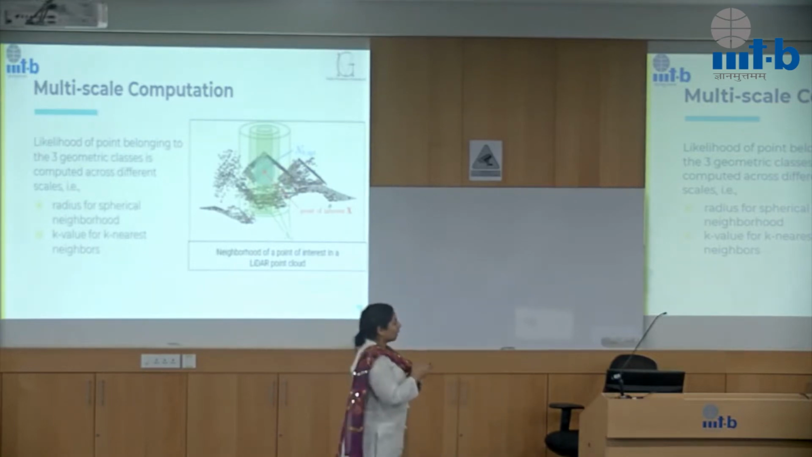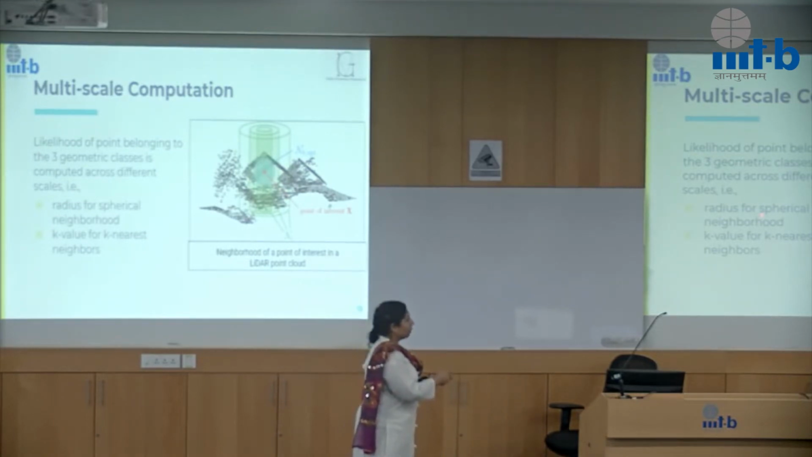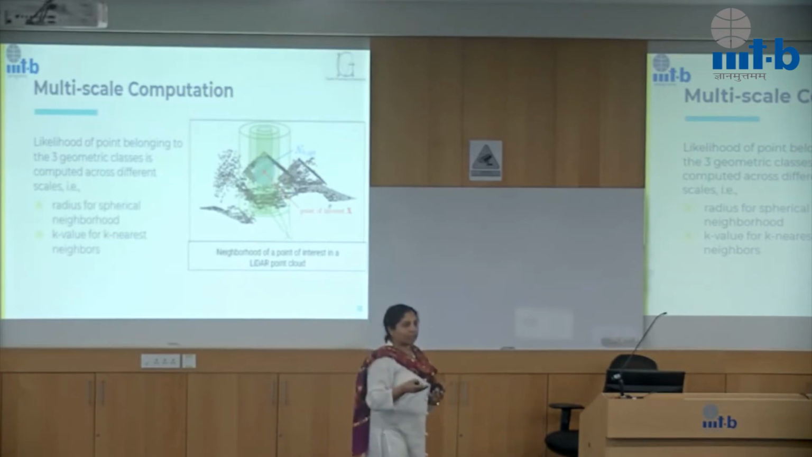So what I say now is, I'll take multiple such values. If I'm using spherical neighborhood, I'll take multiple radii values. If I'm using k nearest neighborhood, I would take multiple k values, and I'll gather information as different tensors. Then the point is, how do I aggregate those tensors? Because I still need only a single tensor to tell me any characteristic of that particular point, right?